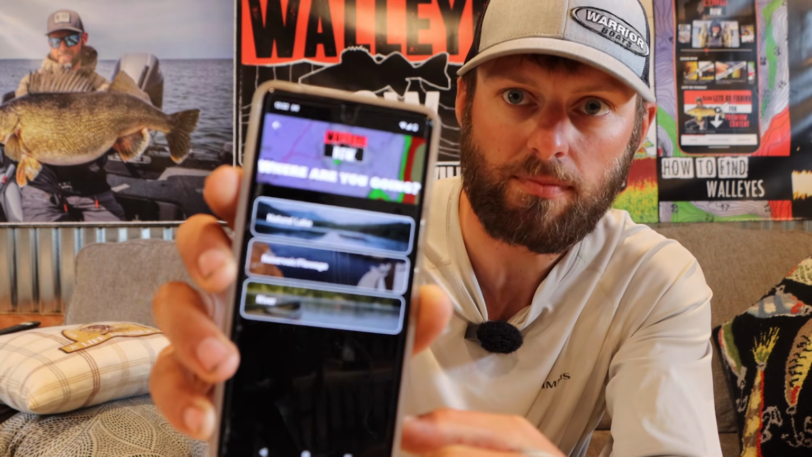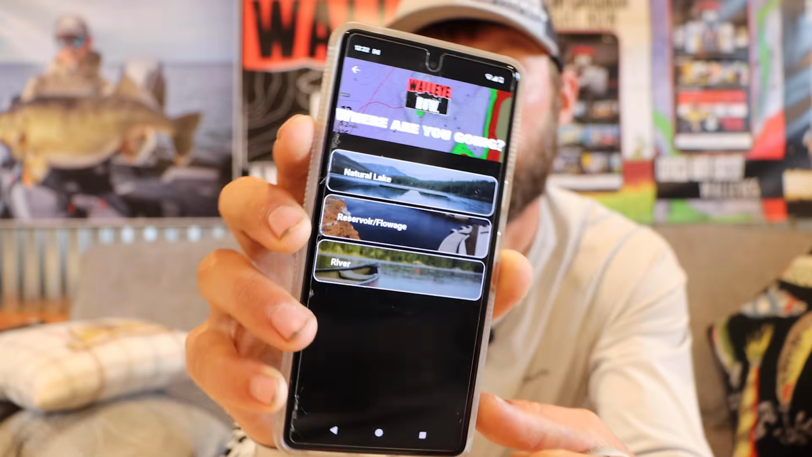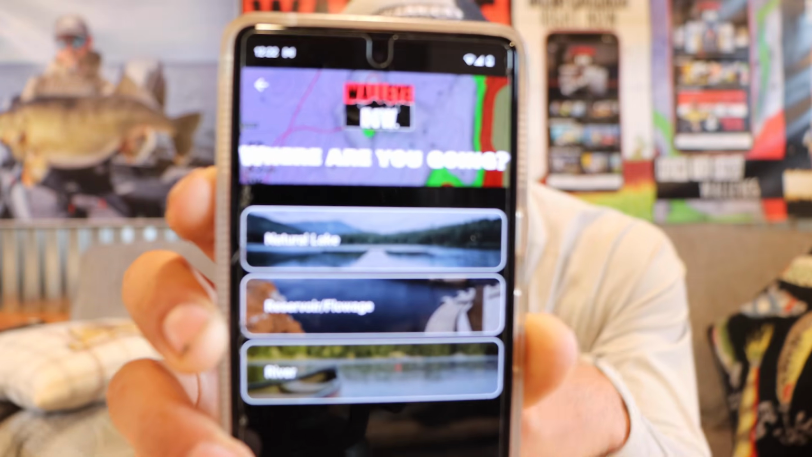Once you select this Explore tab on the homepage, it gets you 7 seasons to select from. Select the season we're in now. So if we click on early fall here, I realize we got a little bit of glare and this might not be super clear. Then you get to select one of 3 different styles of bodies of water: natural lakes, reservoir flowages, or rivers. Select whichever one you're going to, and you get all of this customized content based on those 2 criteria to walk you through tons of different presentations, tons of locational breakdowns, situational tips, destinations, all this kind of stuff right here on the app, as many of you guys know.